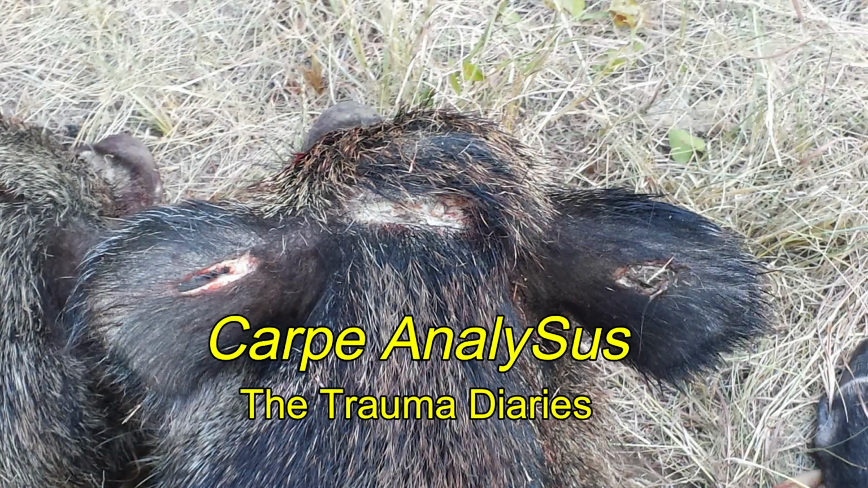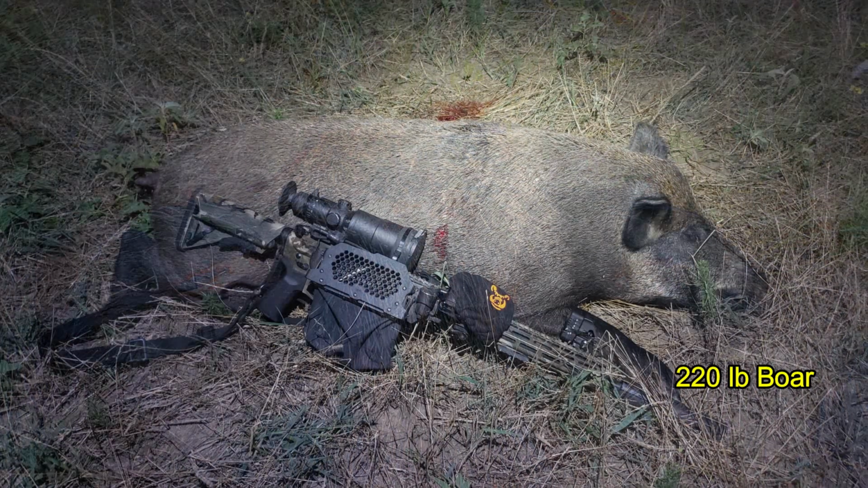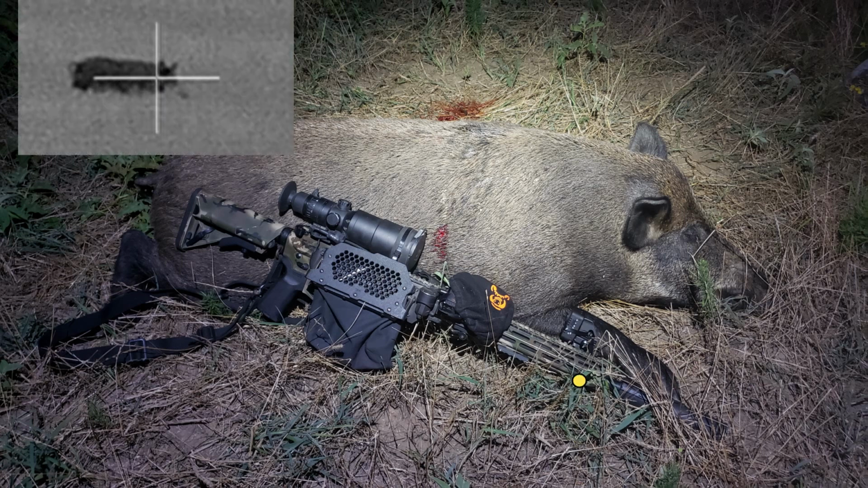Carpe analysis: the trauma diaries will be on hiatus for a bit until I get some new ammo, so I'll be doing the ballistic analysis here, in this case on a 220-pound boar. As you can see, at the time of the shot the point of aim was on the front of the shoulder with a slightly quartered away shot that should have had the bullet exiting just behind the left ear.